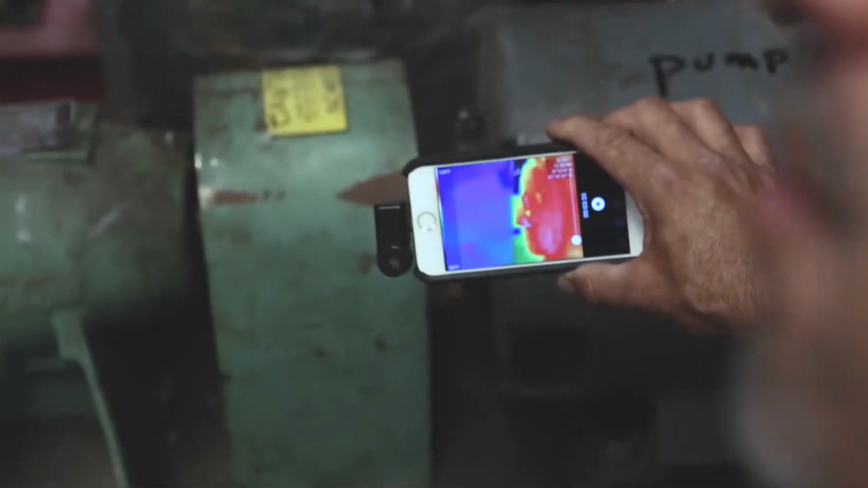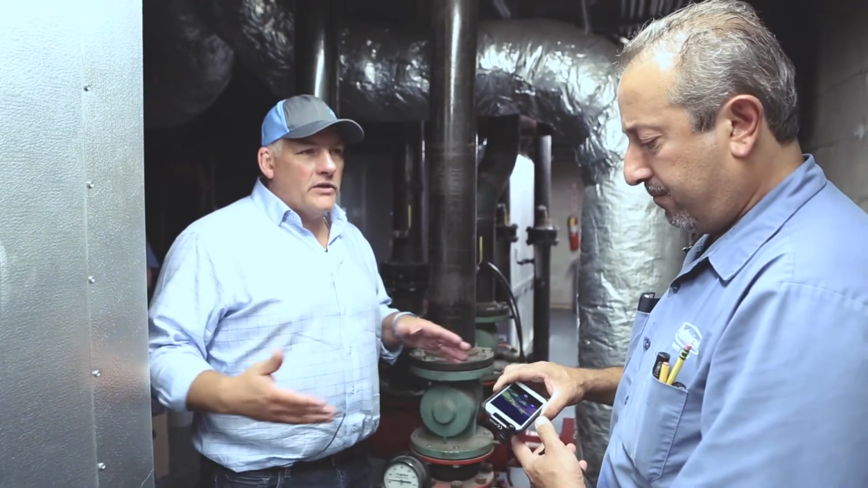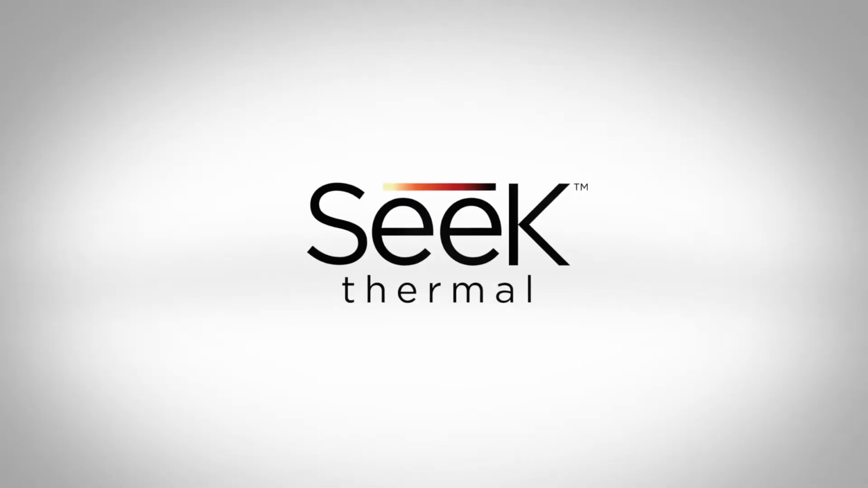Here's the actual shaft of the motor spinning. So again, you're just taking a picture, putting it in your log, and you're going to come back and take another picture. If it's out of whack, hey, maybe I need to order a motor before the system goes down. Be preventive about it. Absolutely.